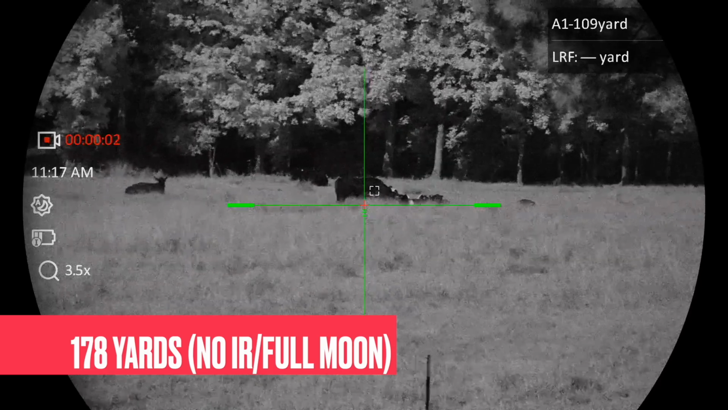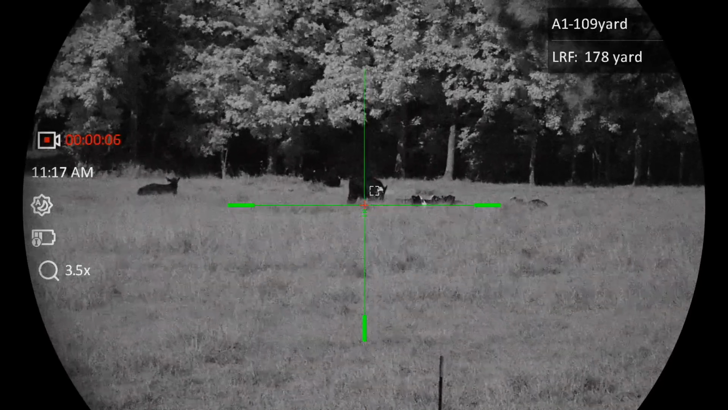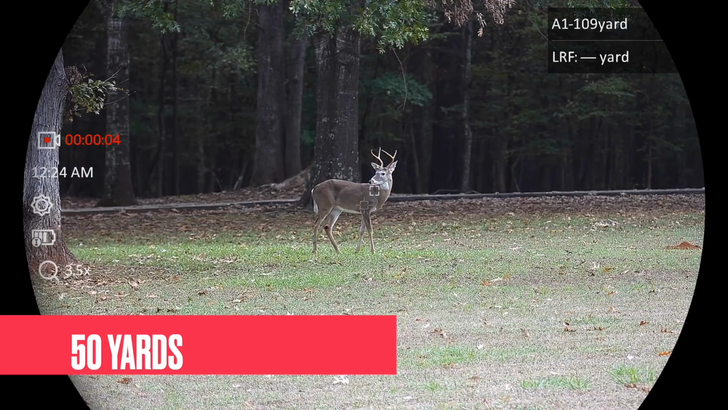It's recoil rated for 300 Win Mag and 7 Mag. It weighs 42 ounces. I put this on a scale myself with a mount and with the batteries in it, 42 ounces. And AGM Night Vision does come with a 3-year warranty. Now, I want to show you what this optic looks like.